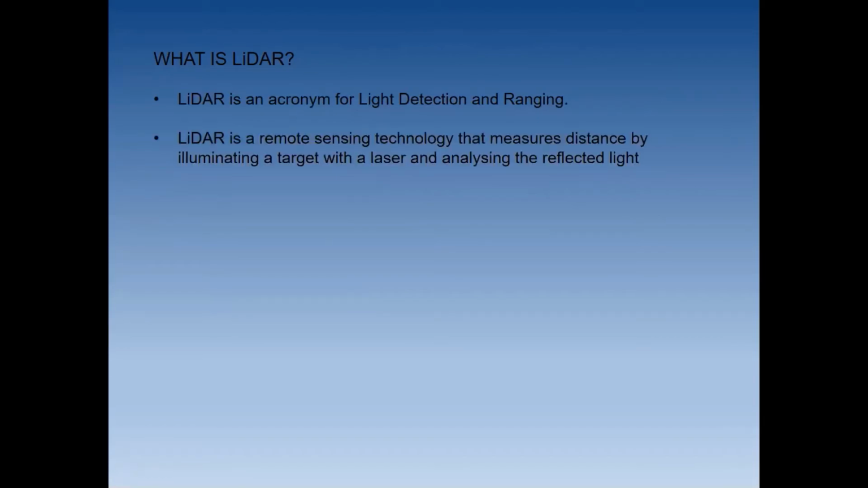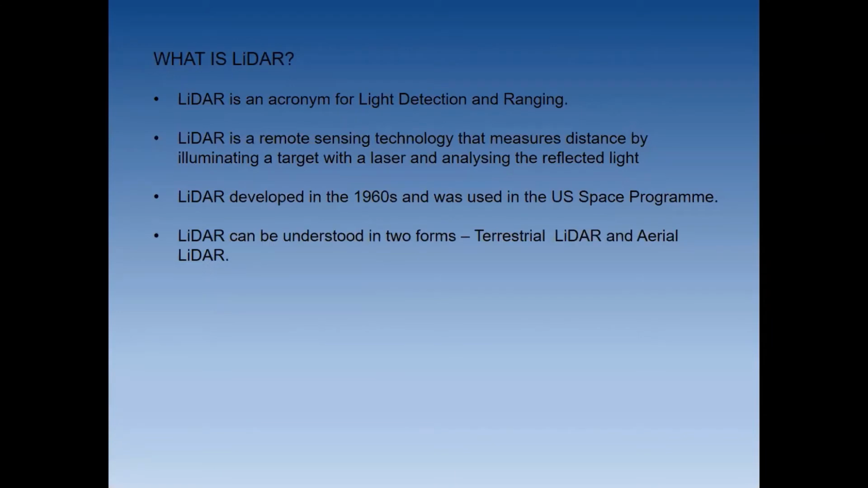So what is LiDAR? Well, no doubt some of you will know, but for those of you who don't, LiDAR is an acronym for light detection and ranging. It's a remote sensing technology that measures distance by illuminating a target with a laser and analysing the reflected light. There's a bit of argument about this amongst the nerds, but anyway, I'm going to say to you, LiDAR was developed in the 1960s and used in the space programme.